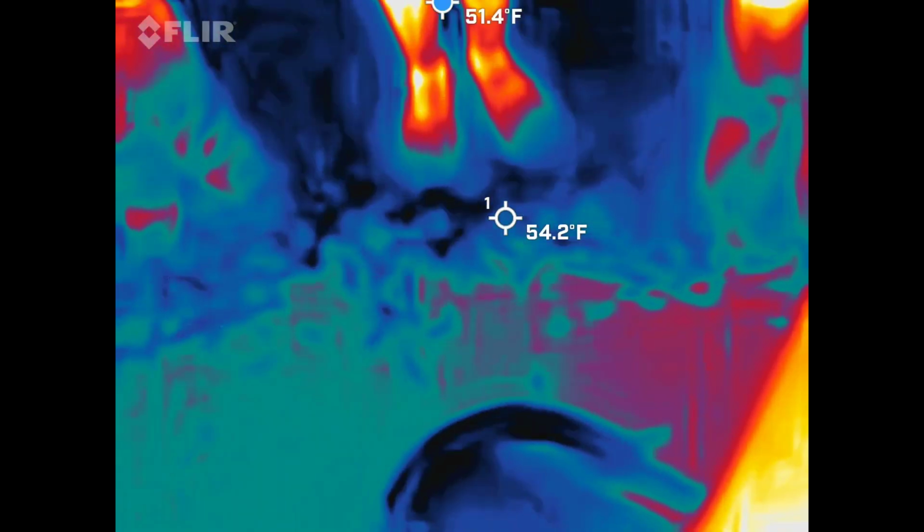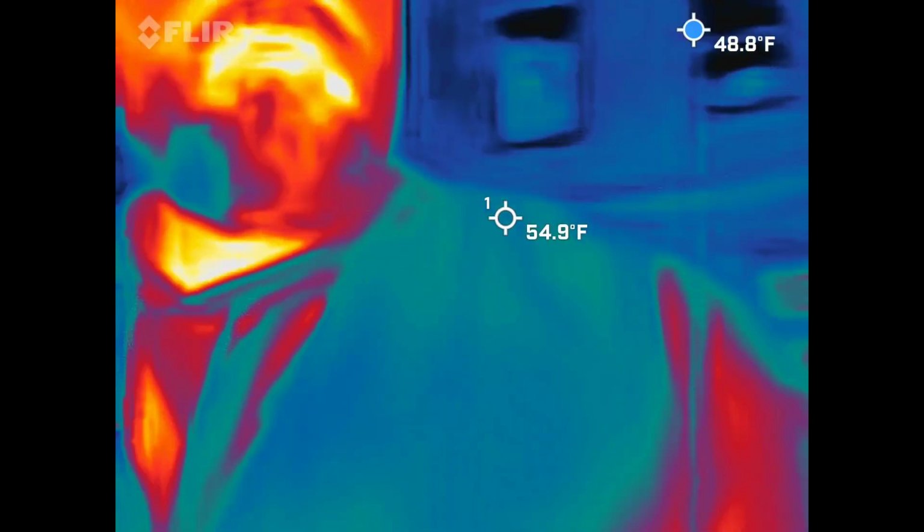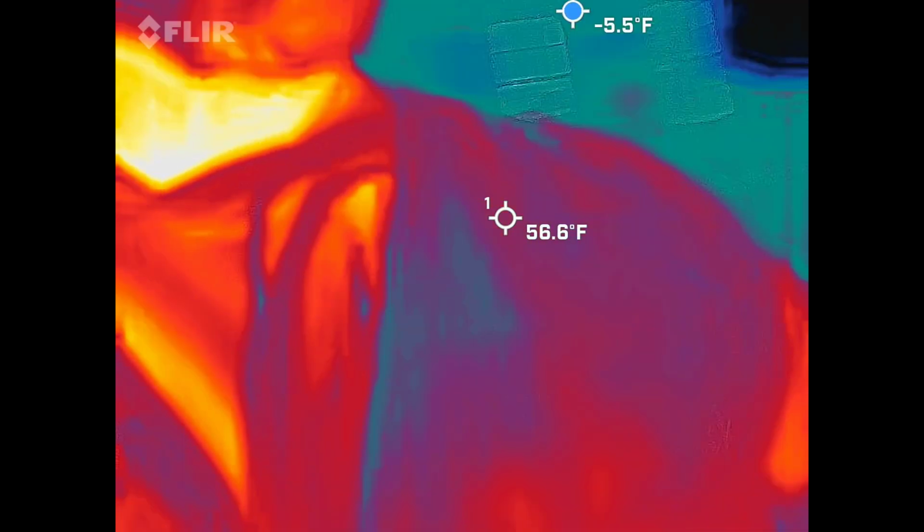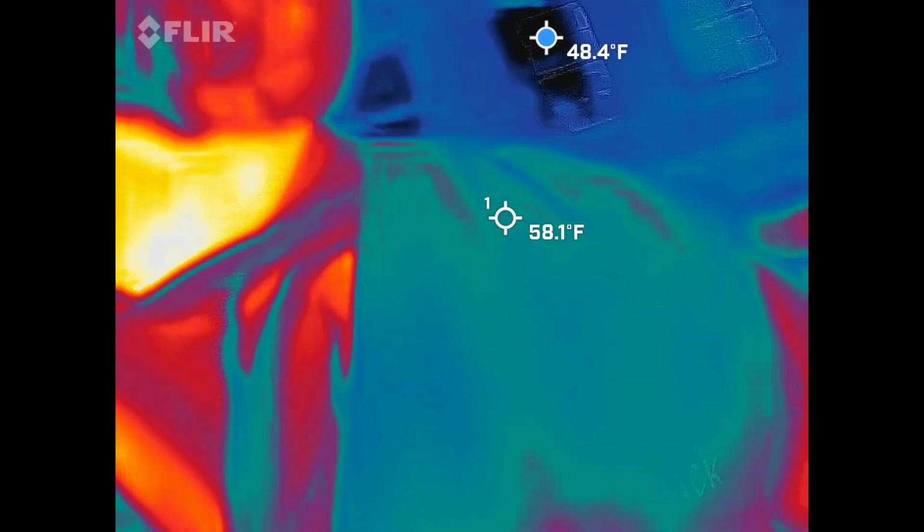Got it. So, this is a FLIR thermal imaging camera. So this is the real deal. This is not a phone app you guys can go home and download. I know it's attached to a phone, but this is what firemen would use to actually go help save people. They slap it on their phone and into the fire they go.